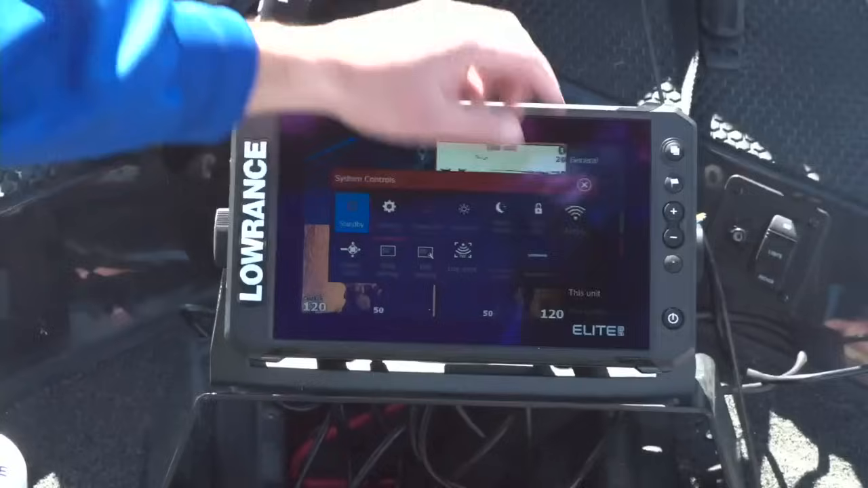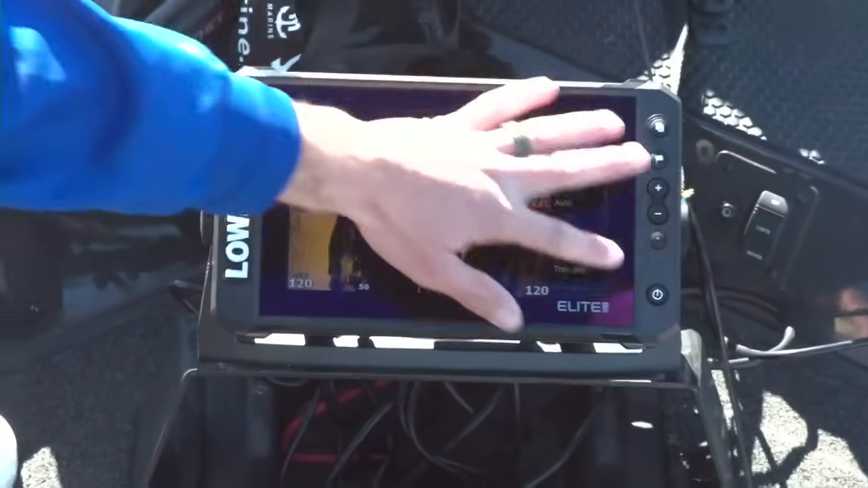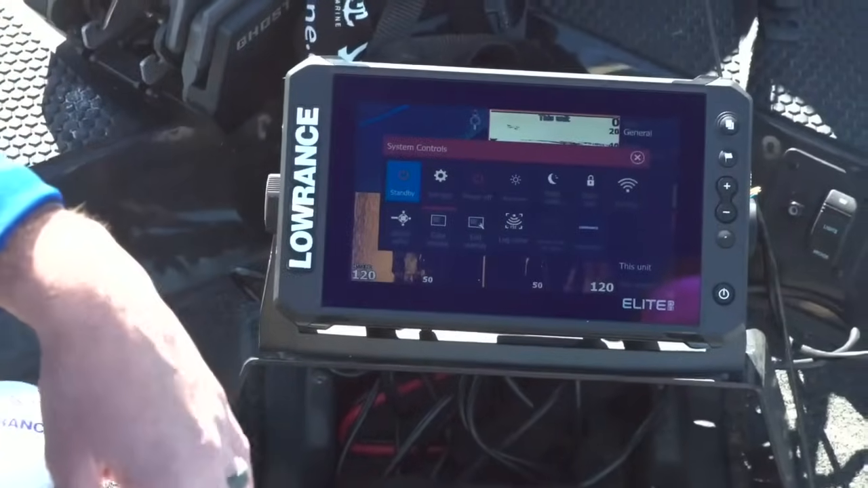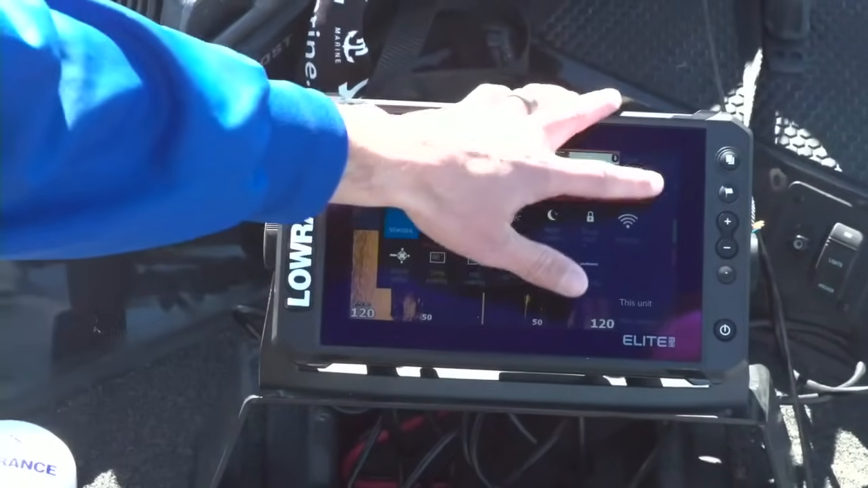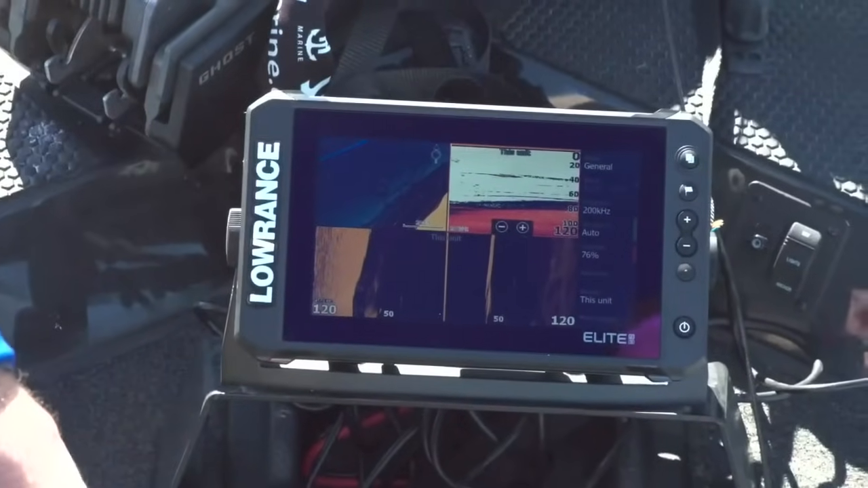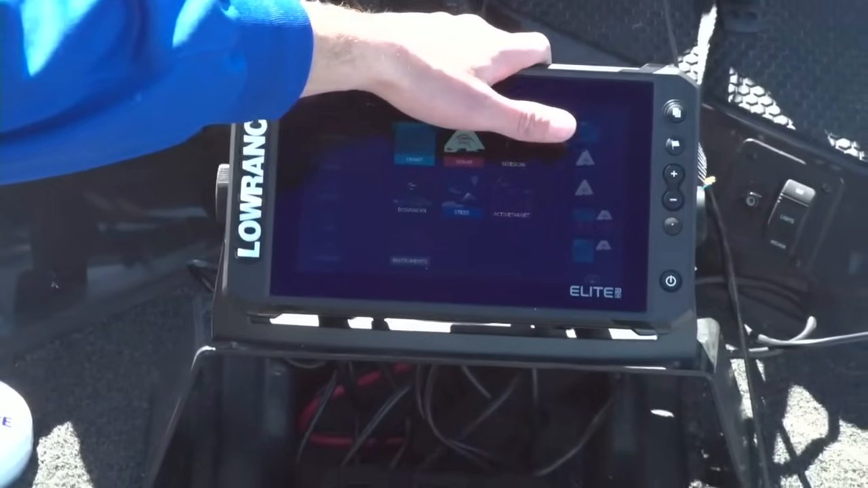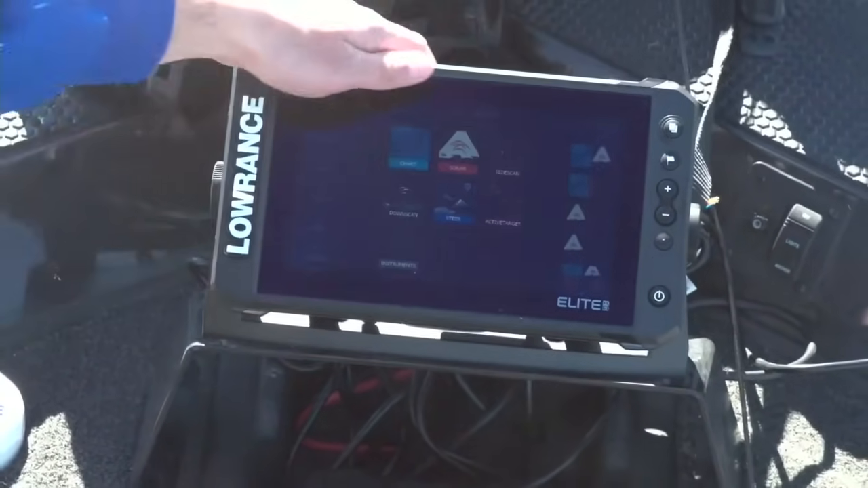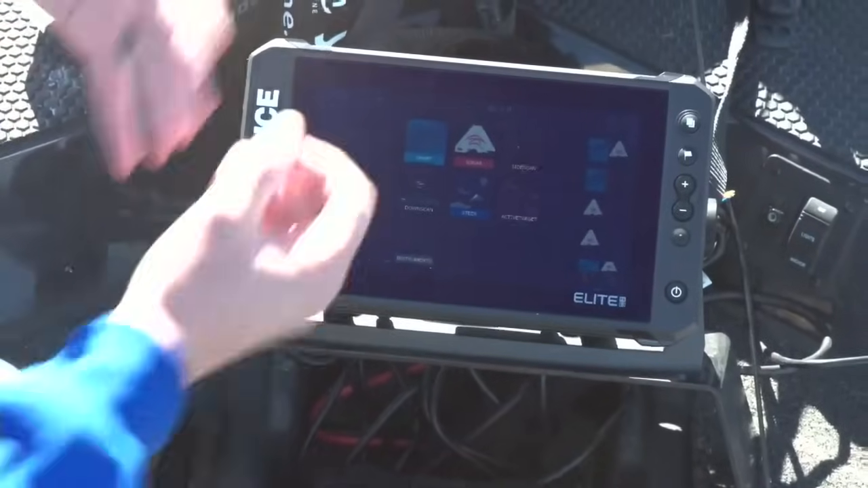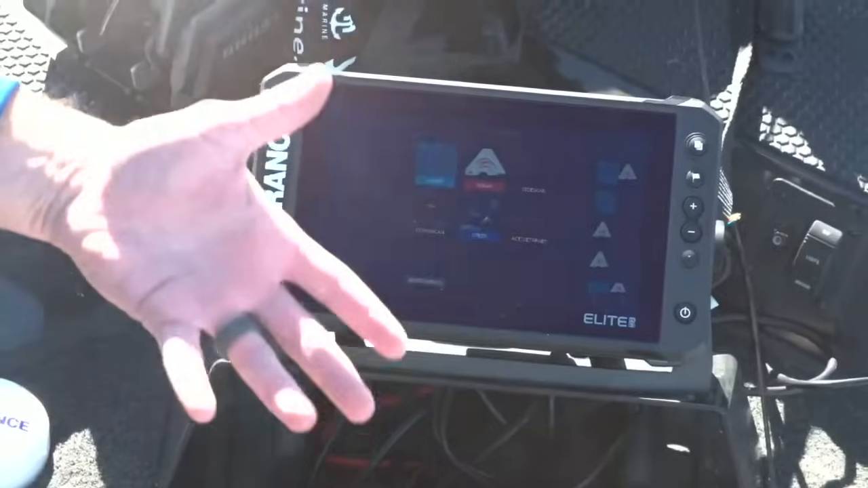That's pretty awesome. And if you want to adjust your splits and stuff like that too, it's all customizable. Anything you want to do with this unit, whatever kind of fisherman you are, if you're more of a sonar guy and you want a little down scan screen on there, you're able to do that. It's not just one thing that comes on it. You can totally customize it, whatever way fits you.